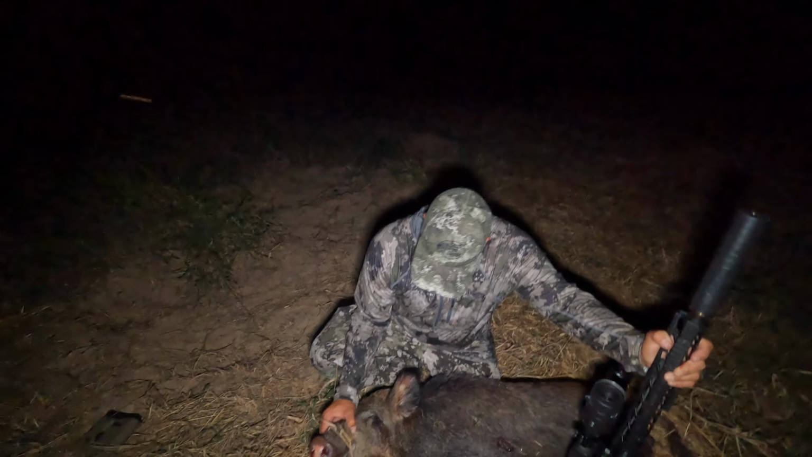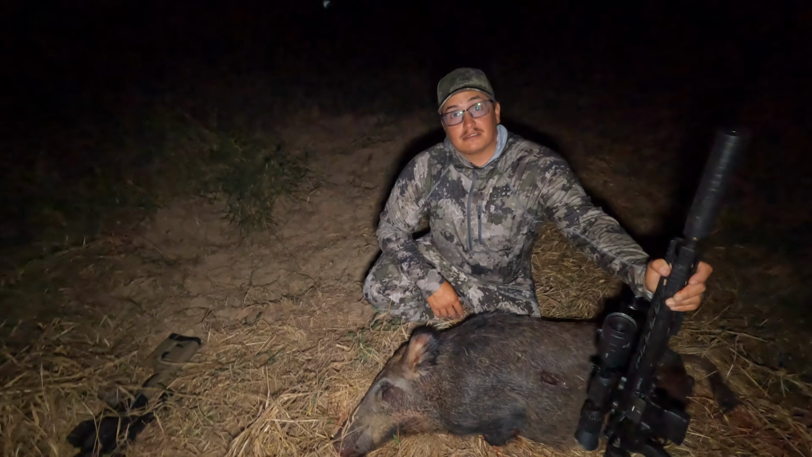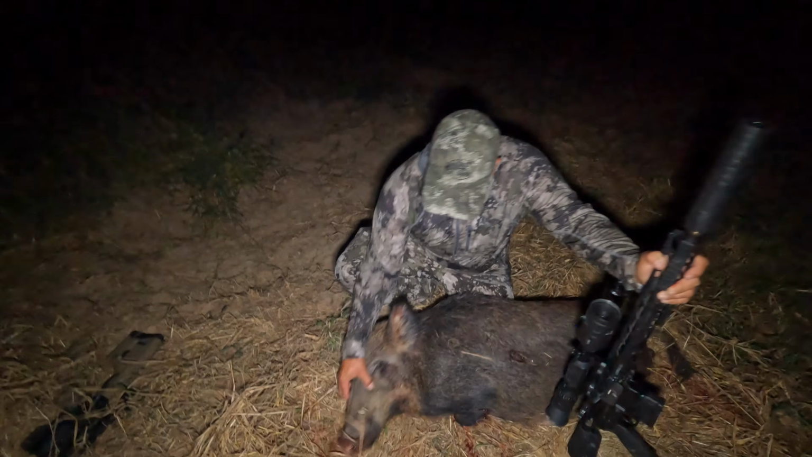Hey, 280-yard headshot with a .223. Yeah, it's 280 yards. It's a far shot, but she dropped like a sack of potatoes, and she's 150 to close to 200 pounds. She's a big female. She's heavy. Look how big that head is.